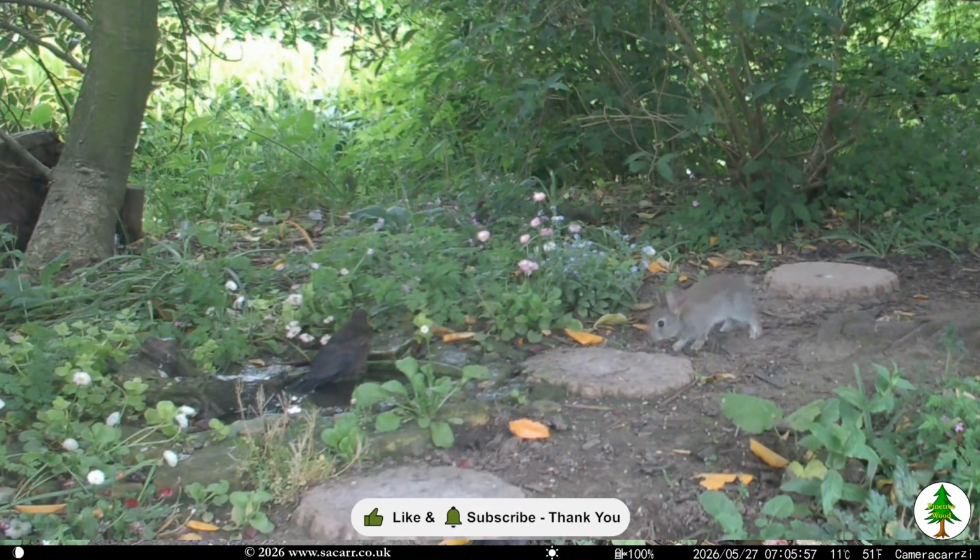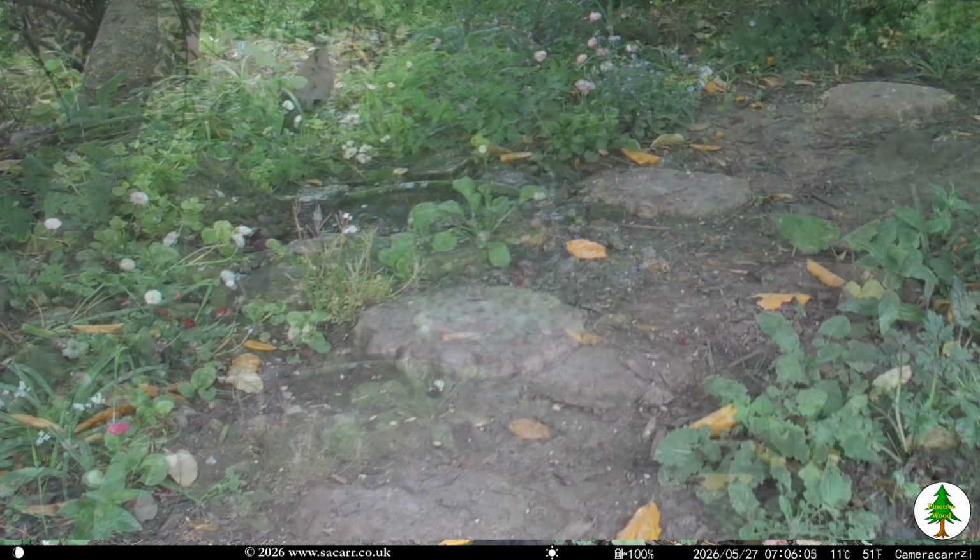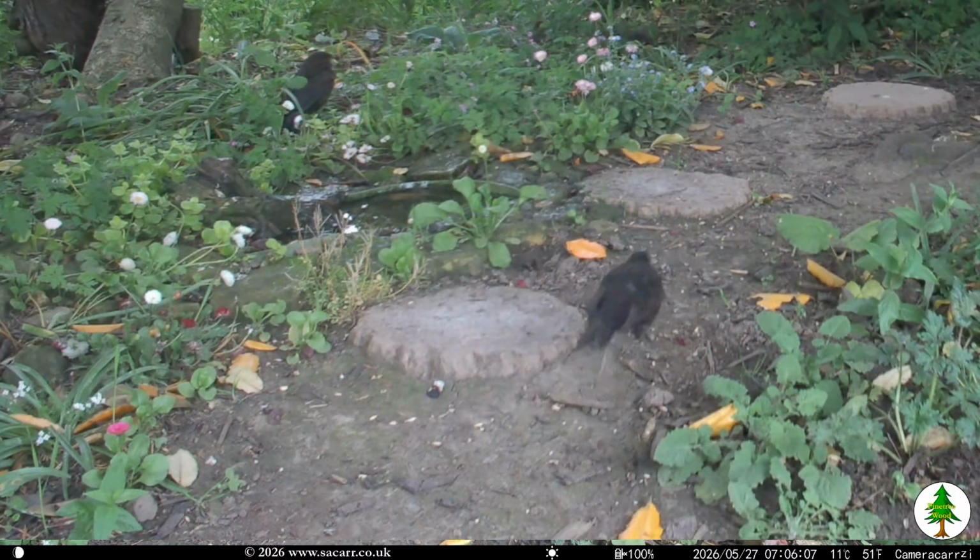Two blackbirds and the leveret also had a standoff at the pond, and again both surprised each other. After that, they went about their own business.